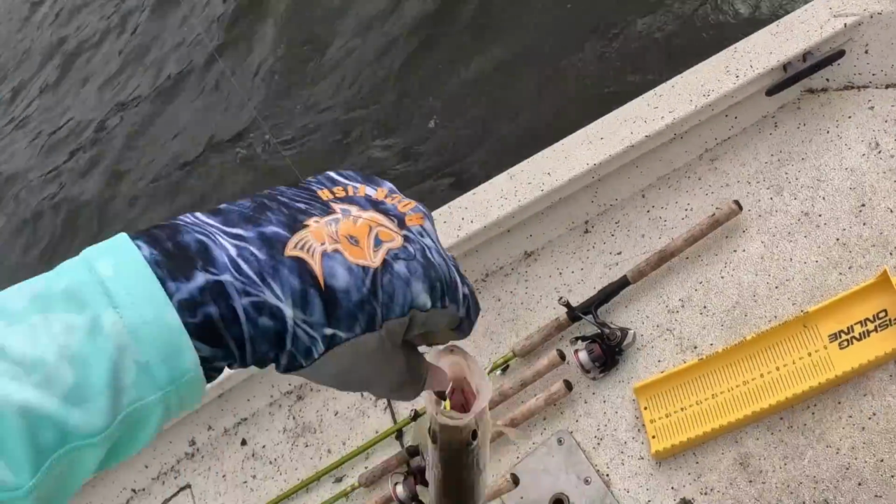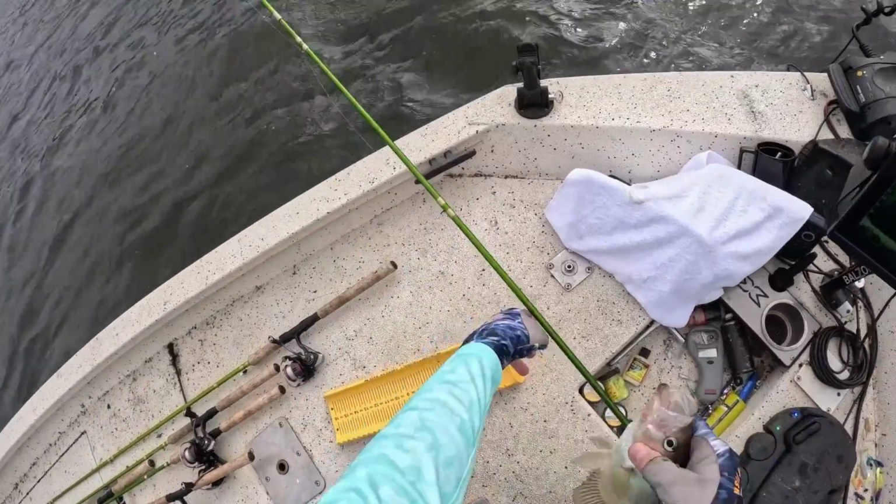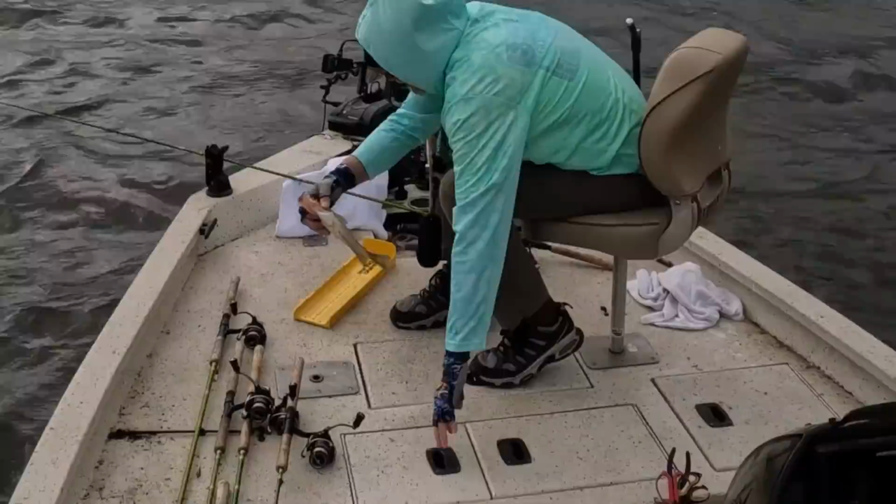Little keeper. We're going to catch a bunch of these little keepers today. Right at 11.5 inch black crappie. Nice keeper.